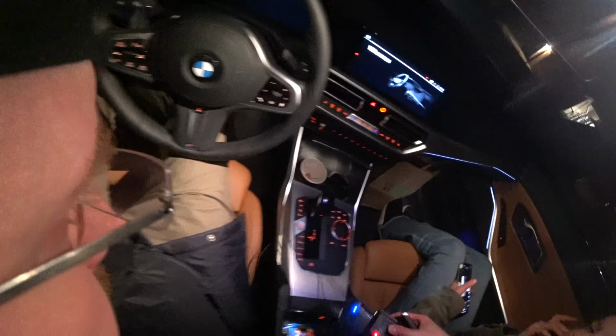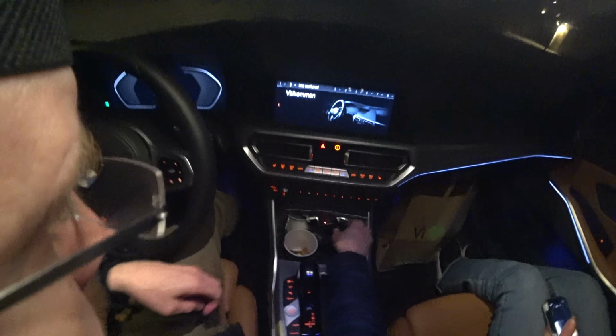So here we have the 330i 4-cylinder with a lot of options, and it's comfort access,